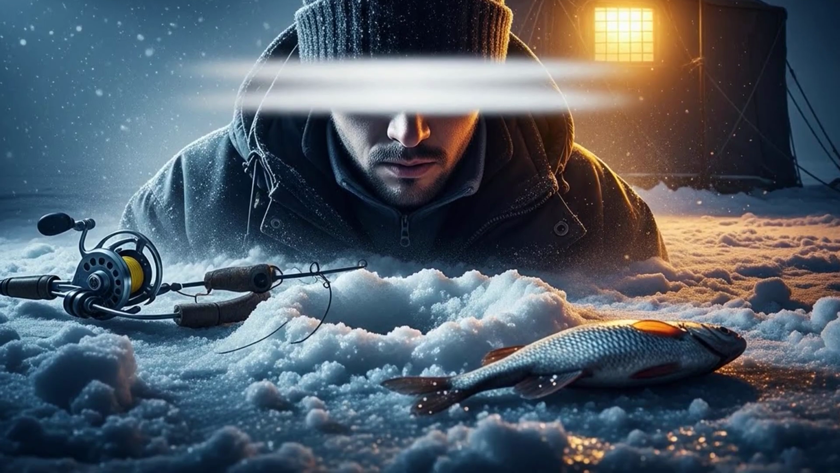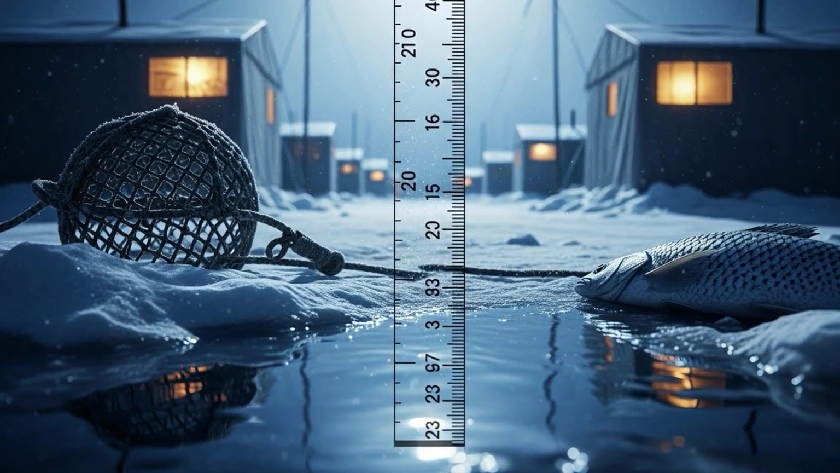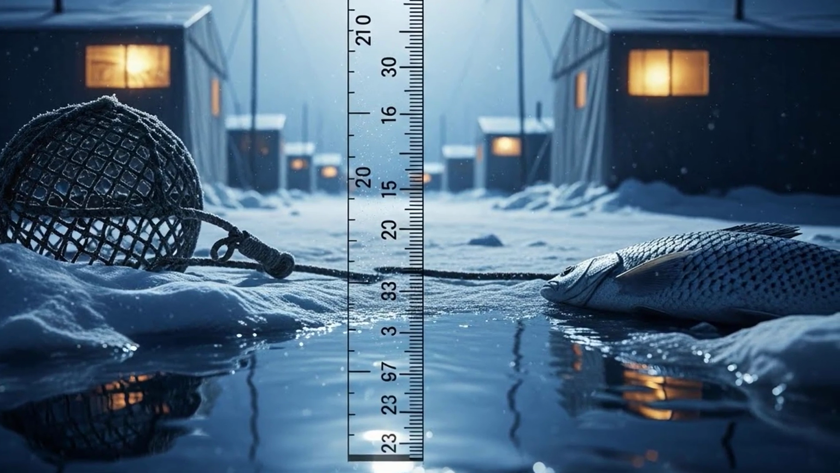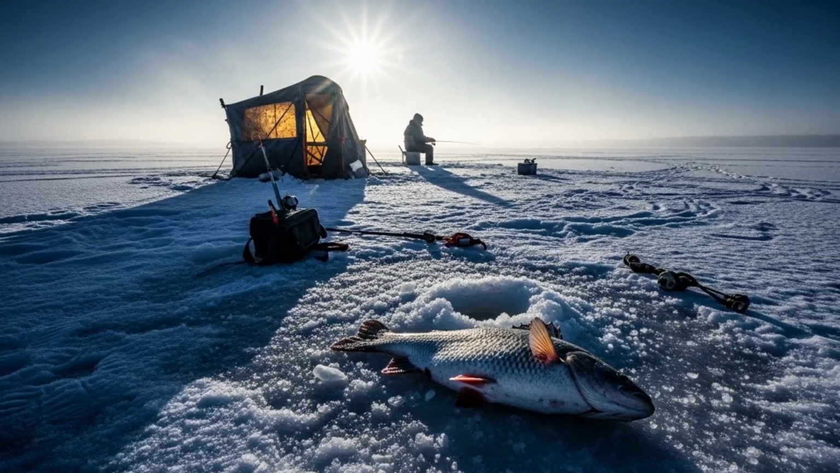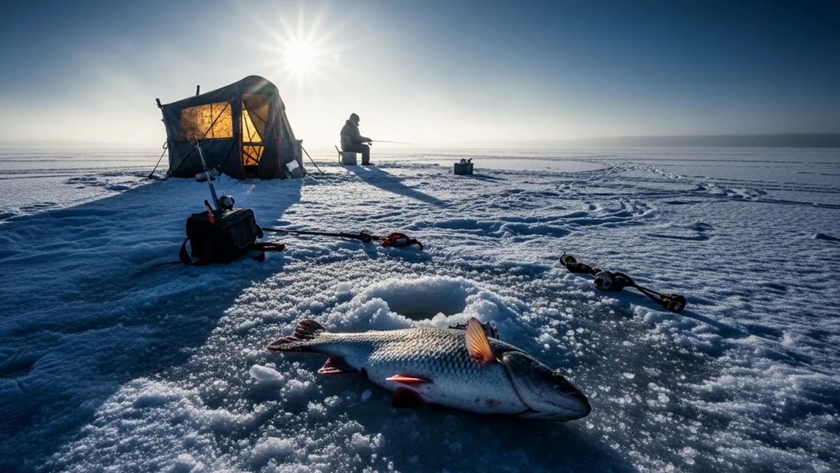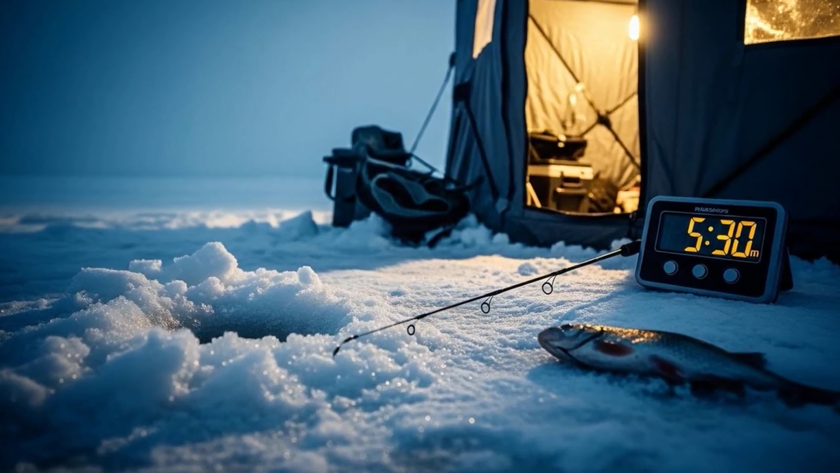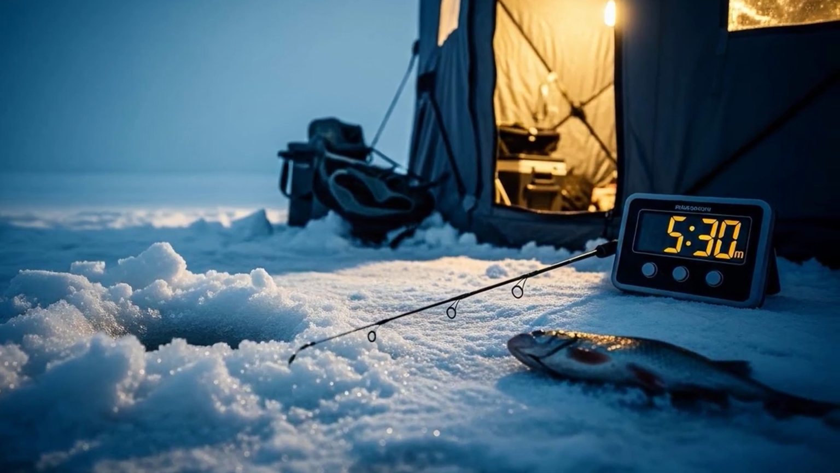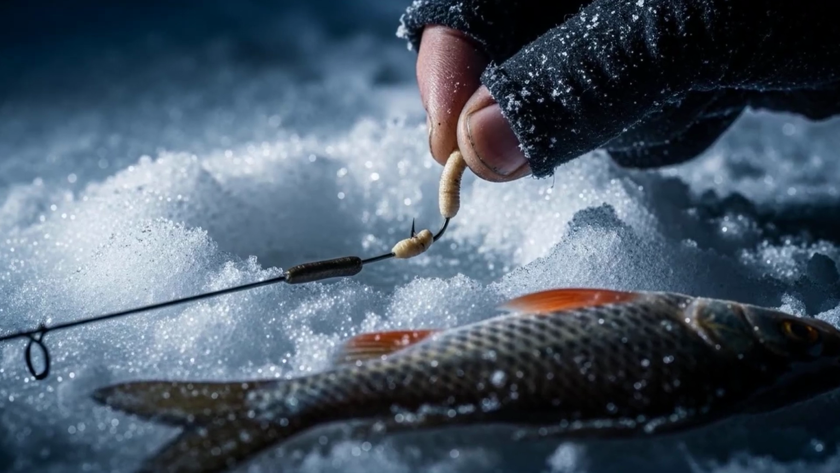It puts mental blinders on you. You become so focused on the bottom 6 inches of the water column that you completely ignore the other 20, 30, or even 40 feet of water above it. This mindset is the single biggest reason for blanking in the dead of winter. So you're sitting there staring at your rod tip, jigging on the bottom. 5 minutes pass, then 10, then 30. Nothing. Not a tap, not a bump.